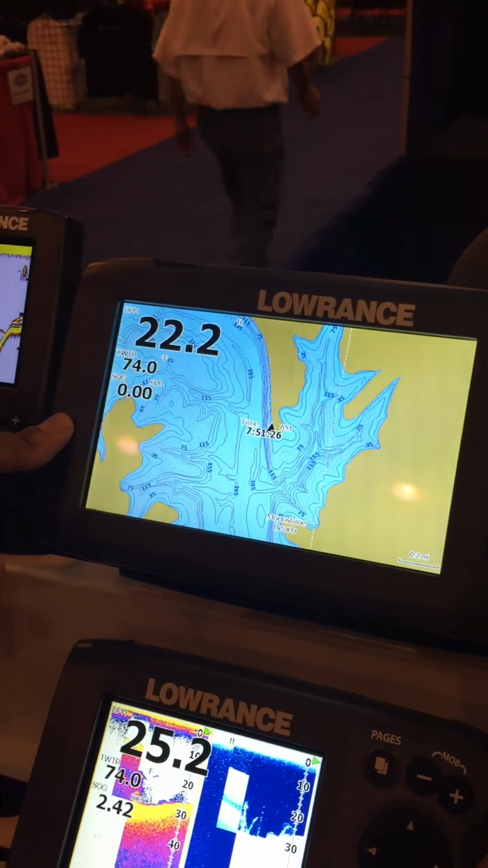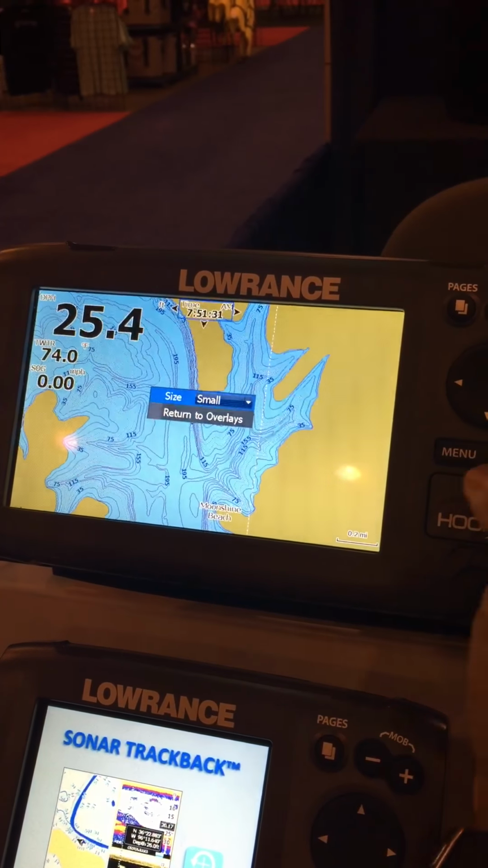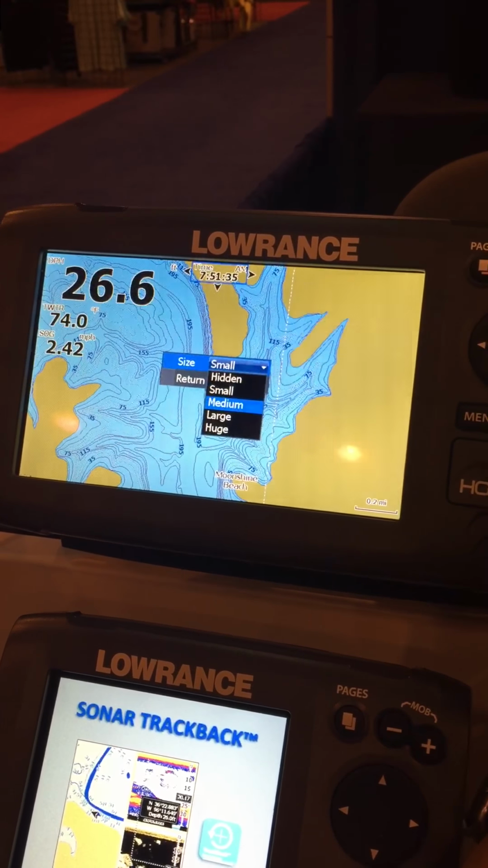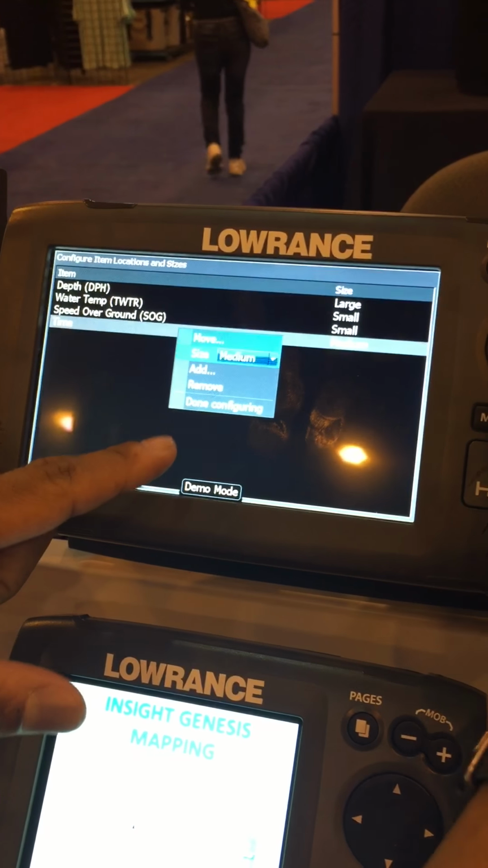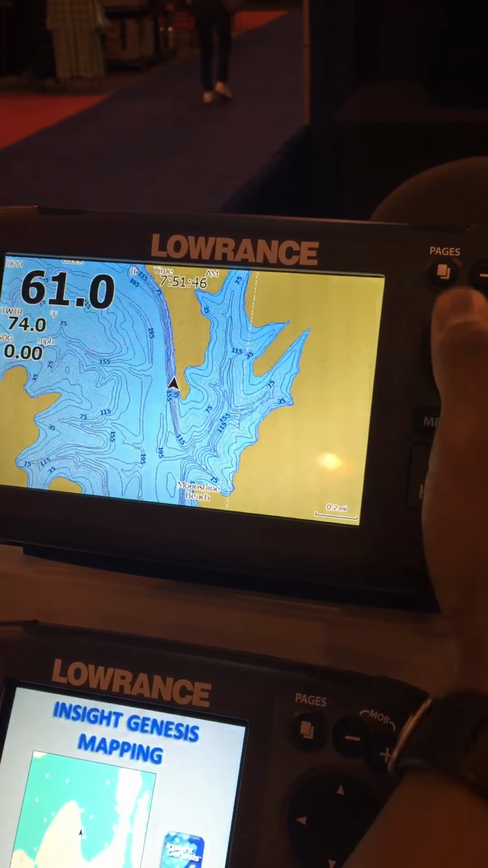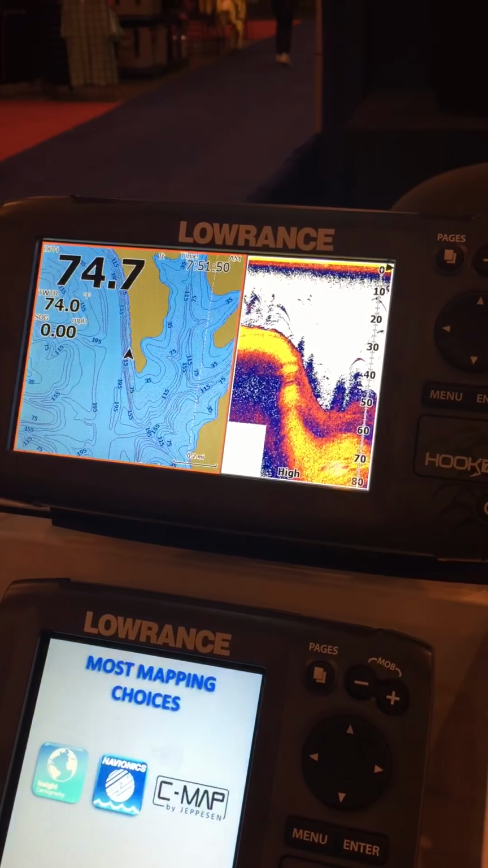I can scroll around, move it around anywhere on the screen I want, and when I'm done, I hit menu again, and let's say if I want to change the size to medium, I can do that there, and then return to overlays and back out by hitting the menu button, and then hit done configuring. That's all there is, and you do that for every page, every one of your favorite pages you like to go to. You'll have to do that for every one of these pages.